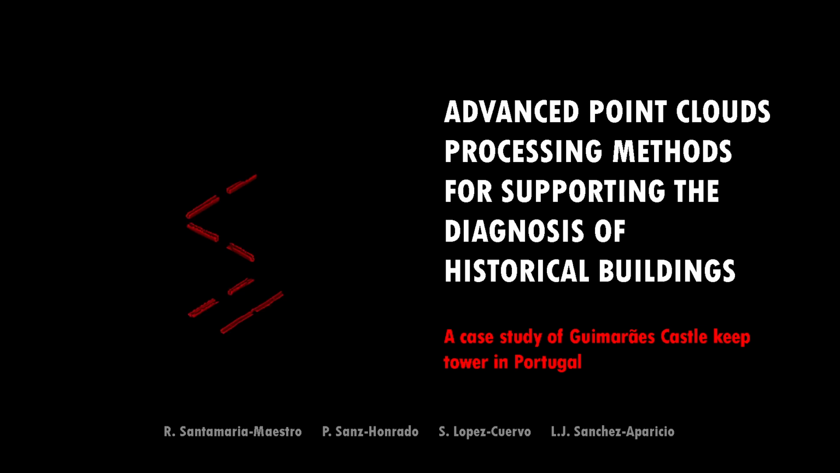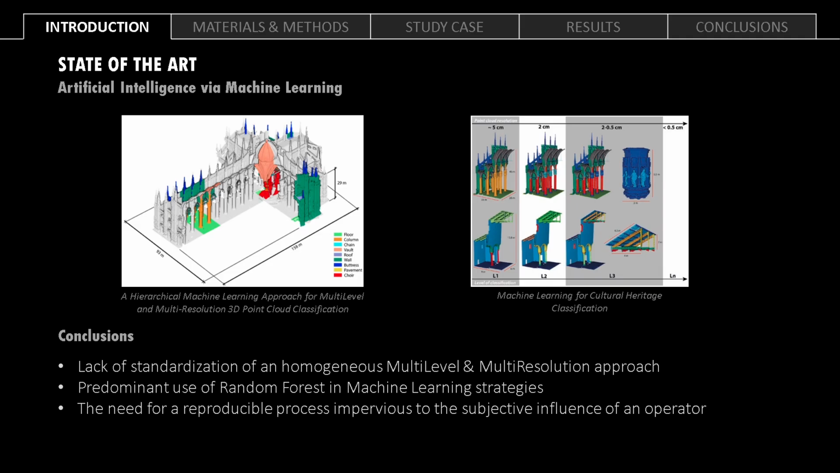3D point cloud processing strategies. Regarding the state-of-the-art of automated classification, several academic papers were assessed in order to determine the current situation and needs of this field, obtaining the following conclusions. There is a lack of a homogeneous multi-level and multi-resolution approach, a predominant use of random forest in machine learning strategies is observed, and finally, there is a need for a reproducible process impervious to the subjective influence of an operator.